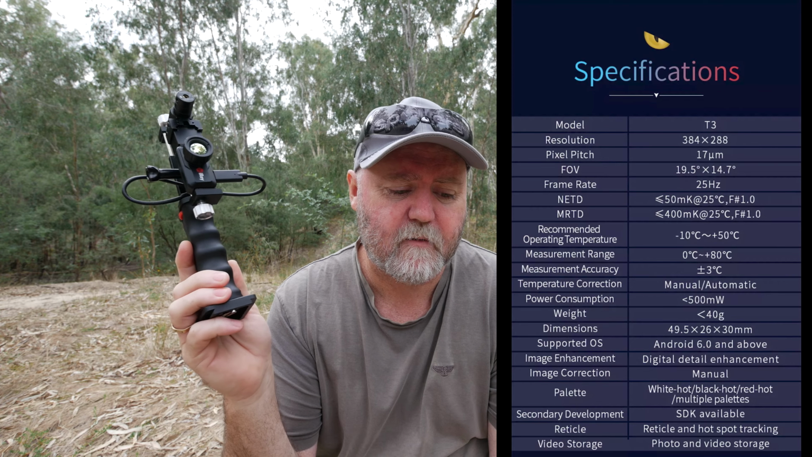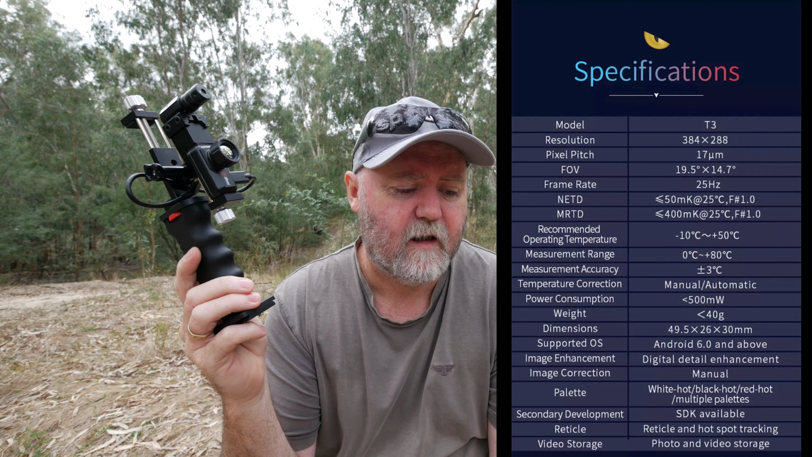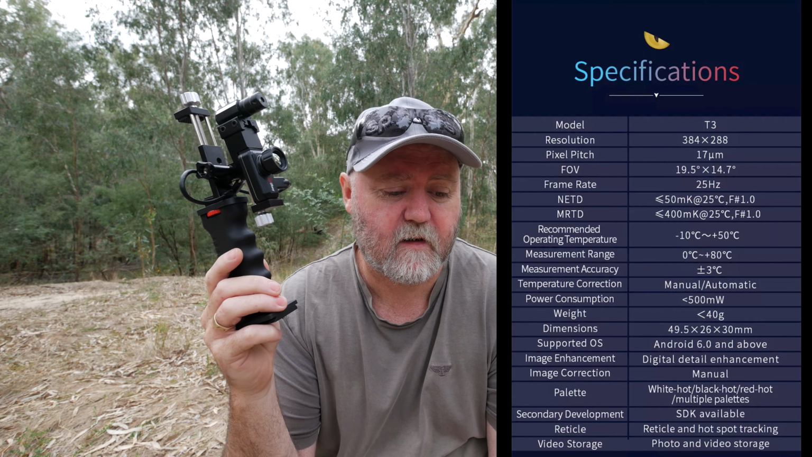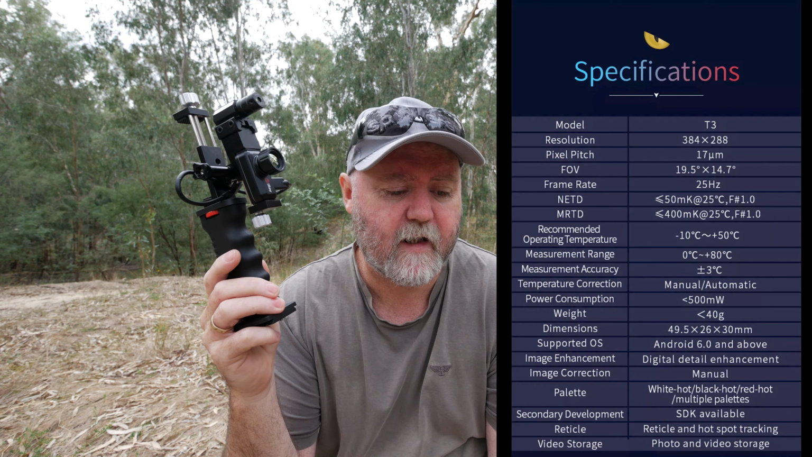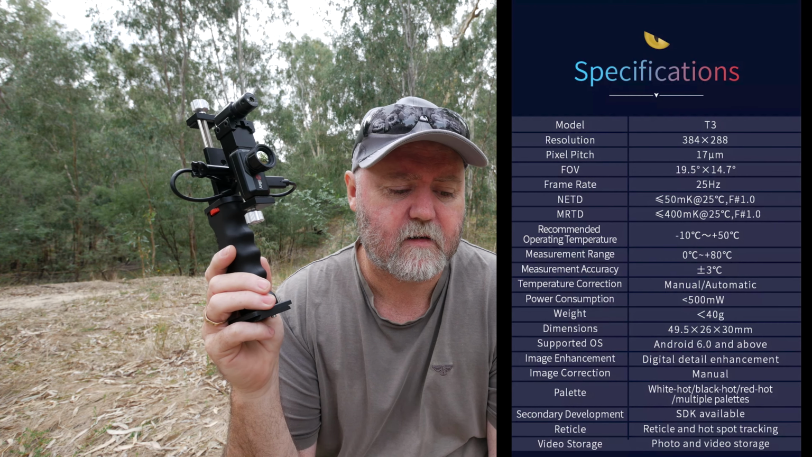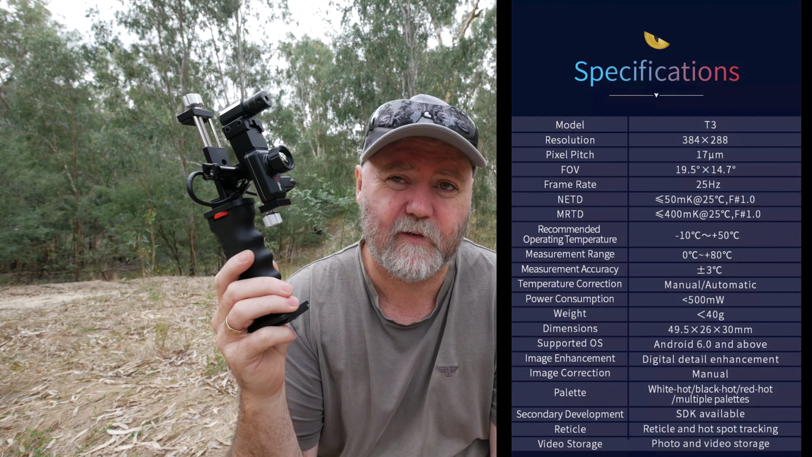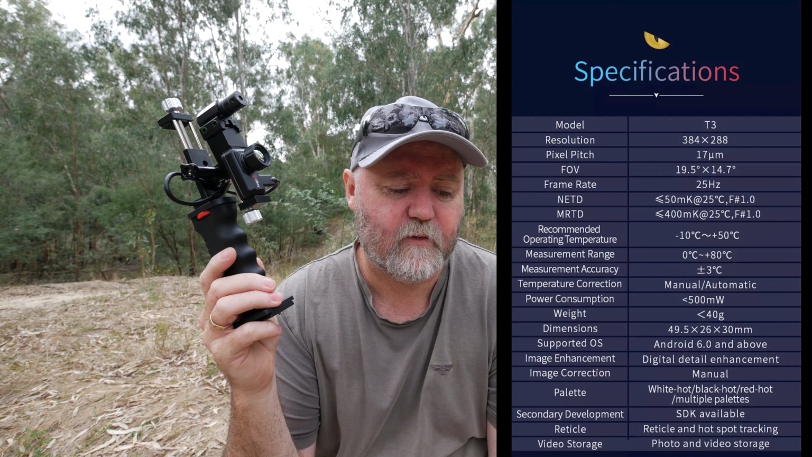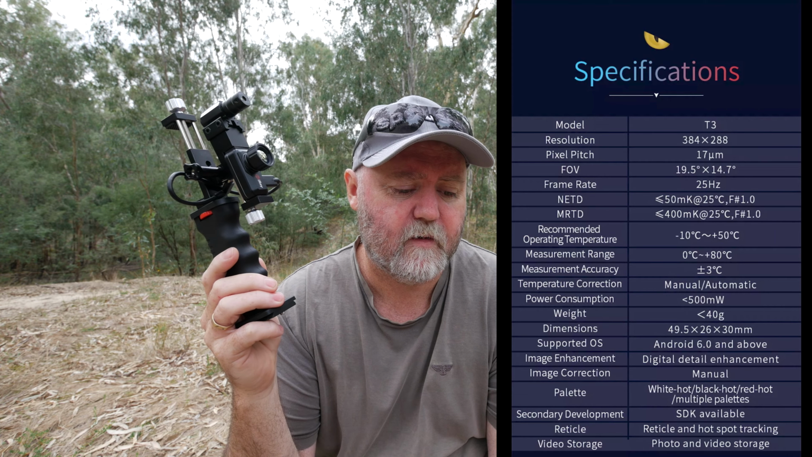The recommended operating temperature is -10 to +50. It has temperature measuring ability, so little crosshairs come up. It's between 0 and 80. Temperature correction is manual, automatic. Power consumption is less than 500 milliwatts. Weight is 40 grams or less than 40 grams. The dimensions are 49.5 by 26 by 30 millimeters.